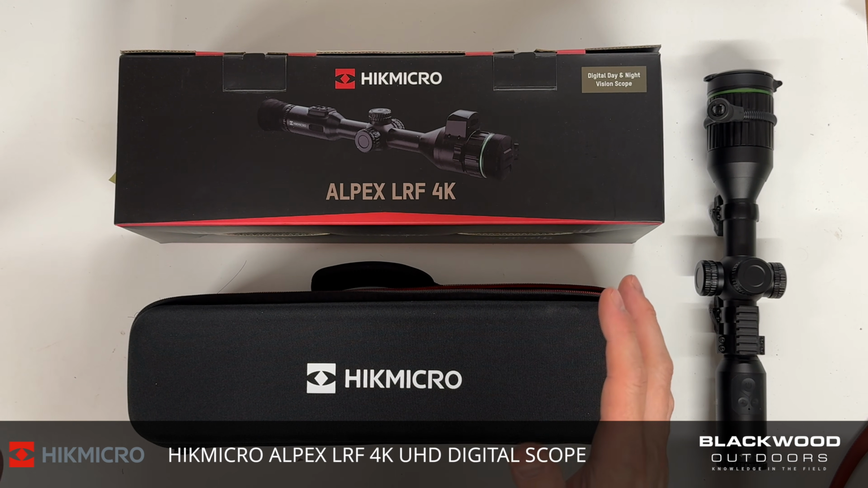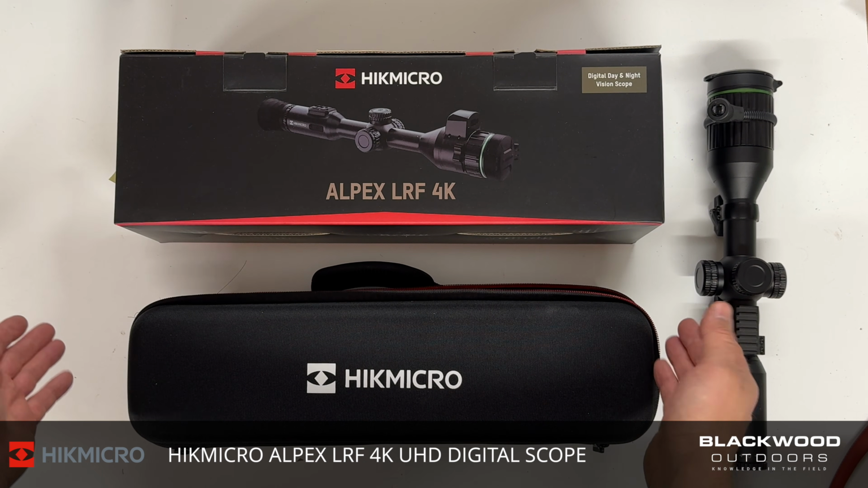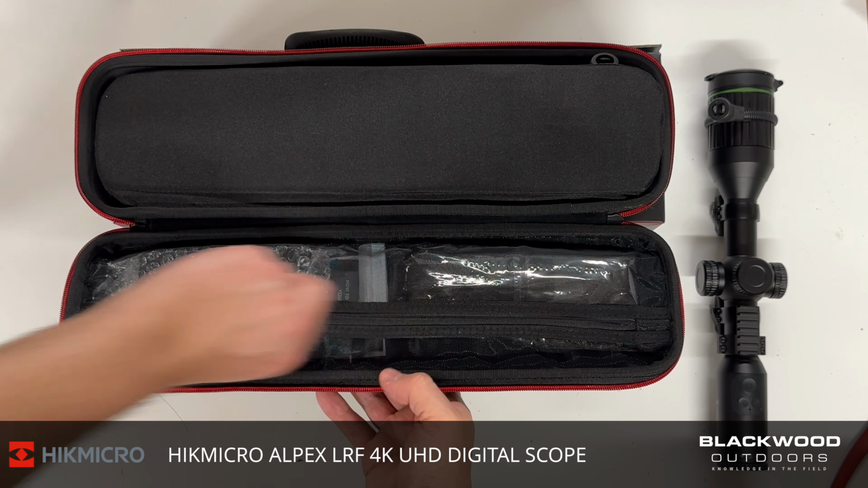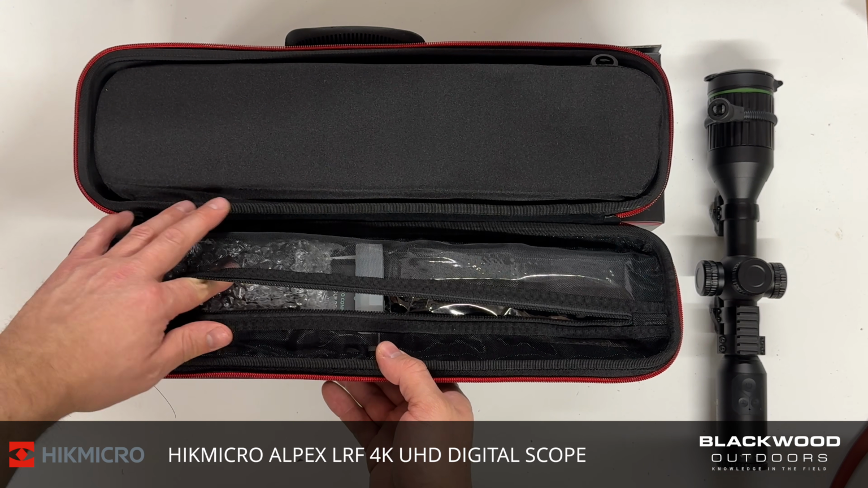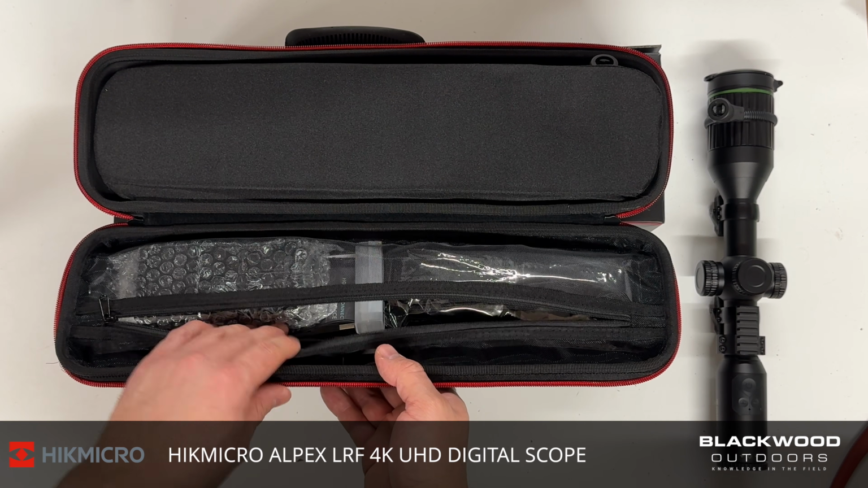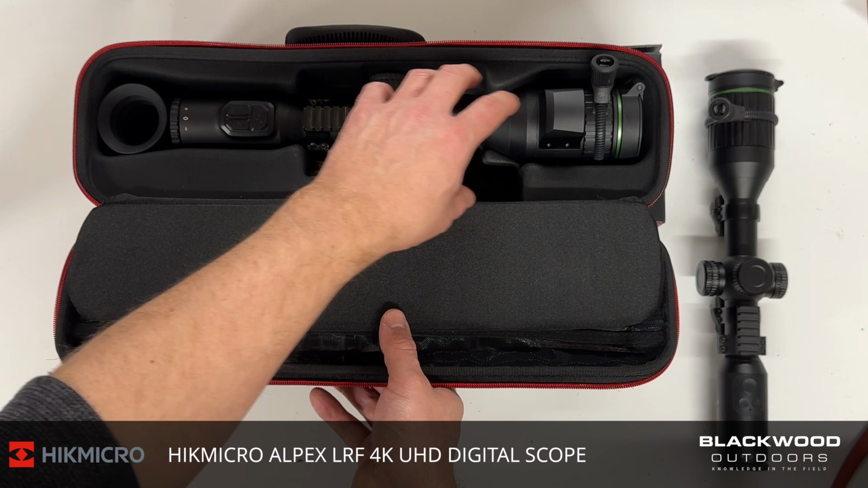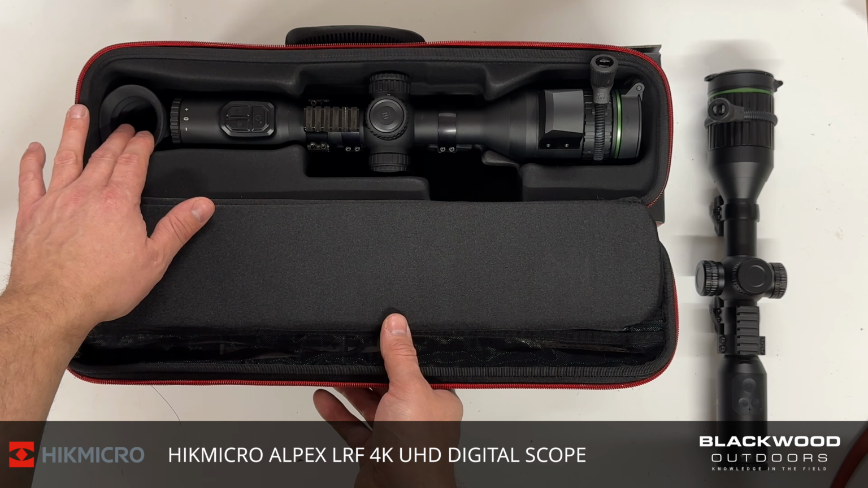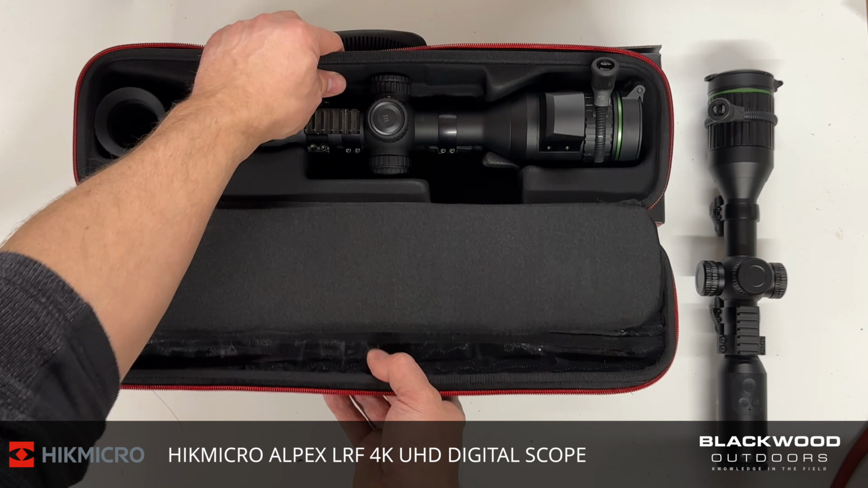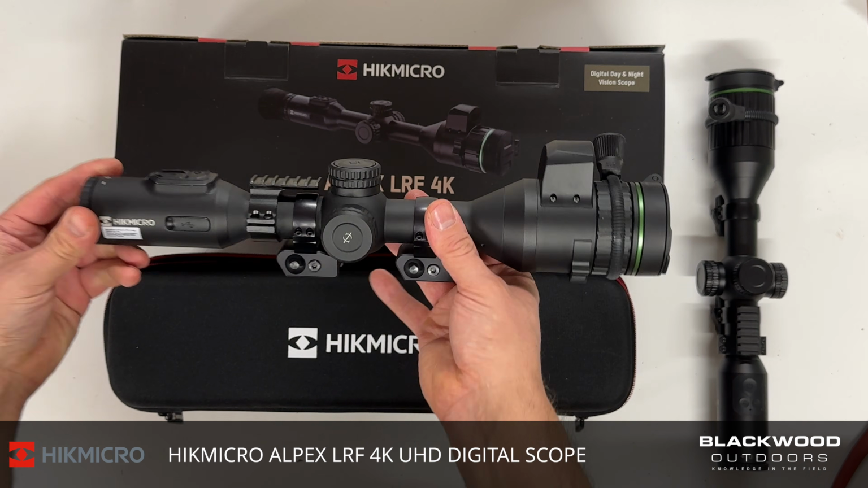So, as with the previous Alpex, you get your box with all your graphics, design, and logo on. Within that, you get your padded, blow-moulded case. You get a dual charger dock, a single 18650, a strap for your case, and a USB-C connector. In a blow-mould design to keep hold of the scope, you've got the scope itself and a recoil cup that screws on if you need it. I don't most of the time because I'm using an air gun or a rimfire. So we'll close this and get down to the nitty gritty.